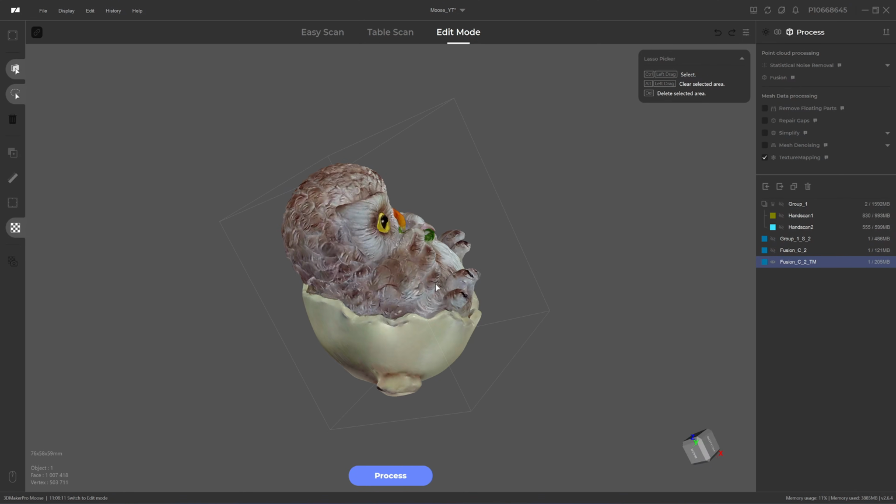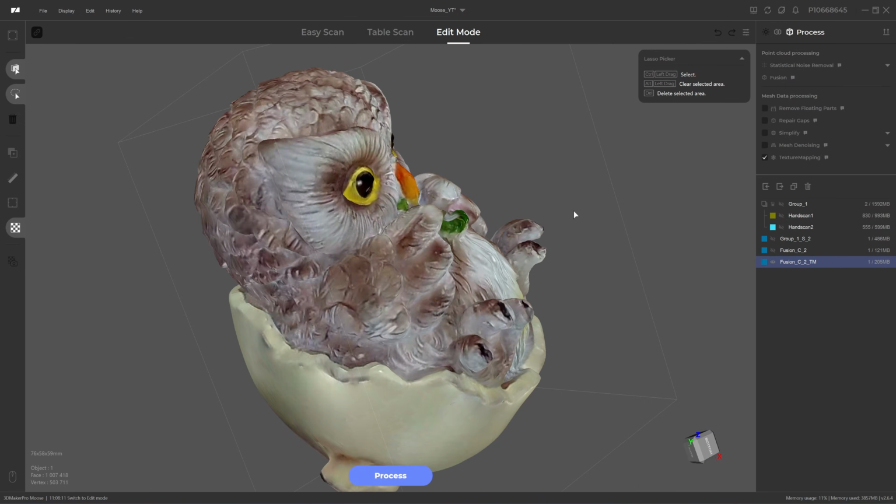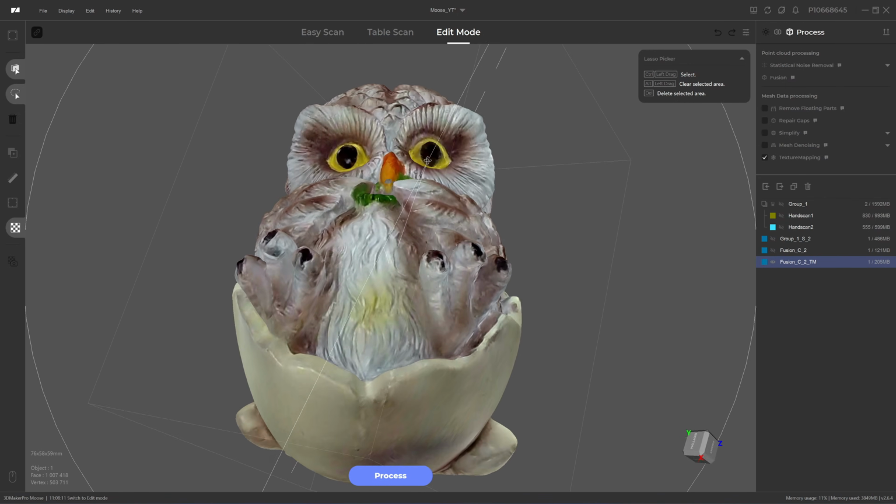Okay, it's finally finished. The color. And if you look here, there's no color shifting. The color tone is correct. Yeah, I don't see any color shifting.